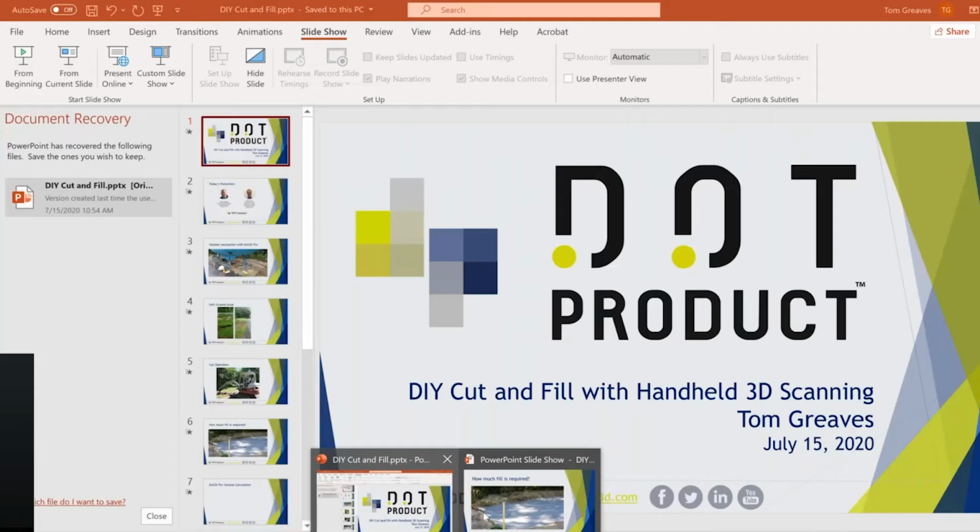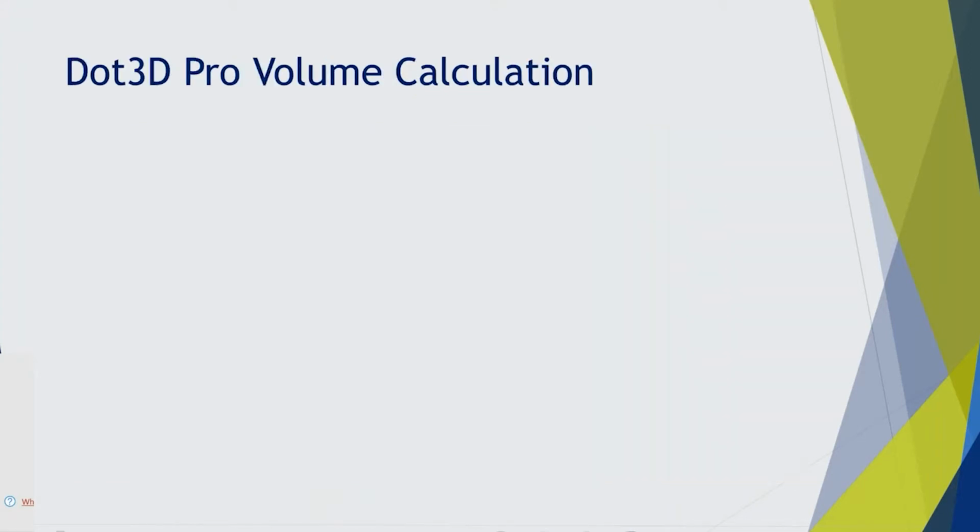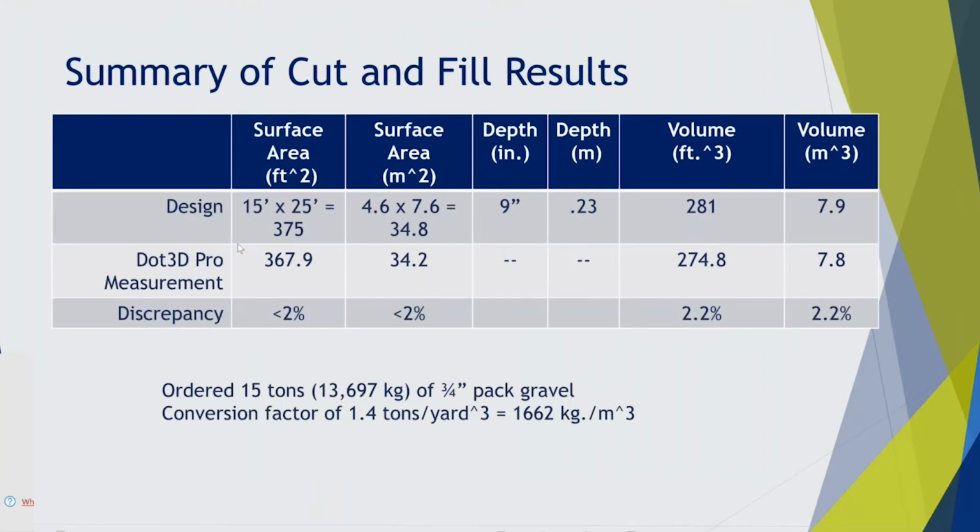to the PowerPoint, and I'll show you the results that I ended up using after some tweaking. So this is a table of the results that I obtained. The design, or the plan, was 15 feet by 25 feet, or surface area 375. And here I have the results expressed in square meters, and the depth of 9 inches, or 0.23 meters. And this came out to a volume of 281 cubic feet, or 7.9 cubic meters.